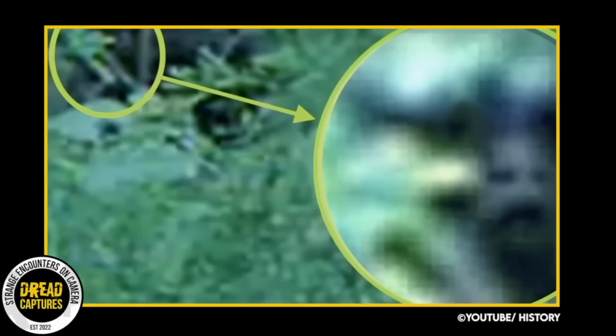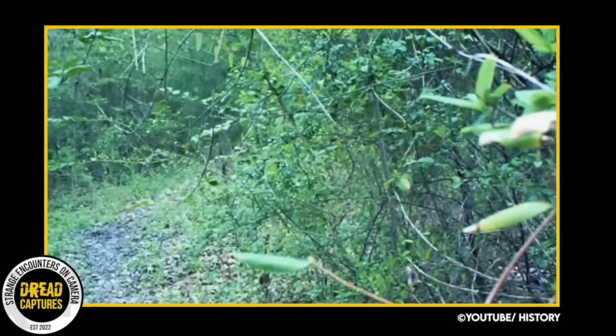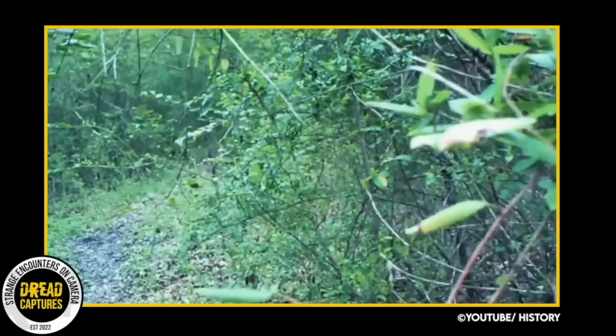The sudden realization that he was right there, so close to this unknown creature, was both terrifying and exciting. Even though he was a researcher and he loves cryptids of all sorts, he was a little scared for his safety. He was worried that he had gotten this beast on camera and the beast knew it.